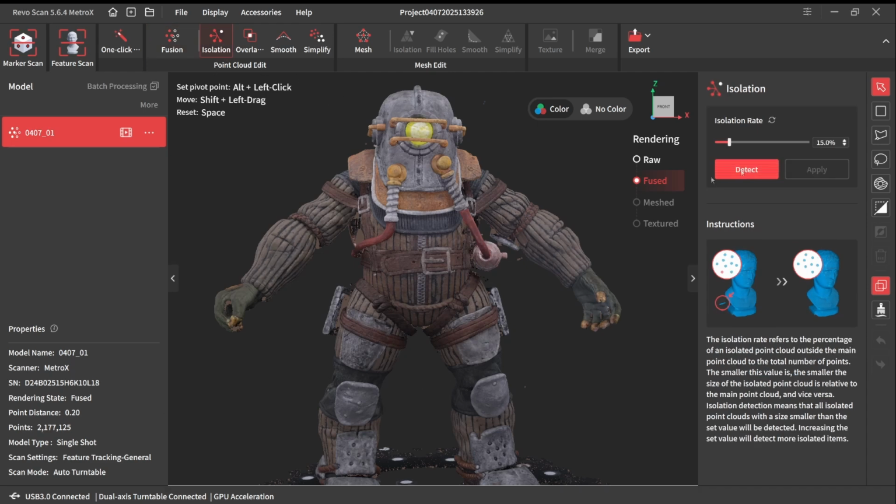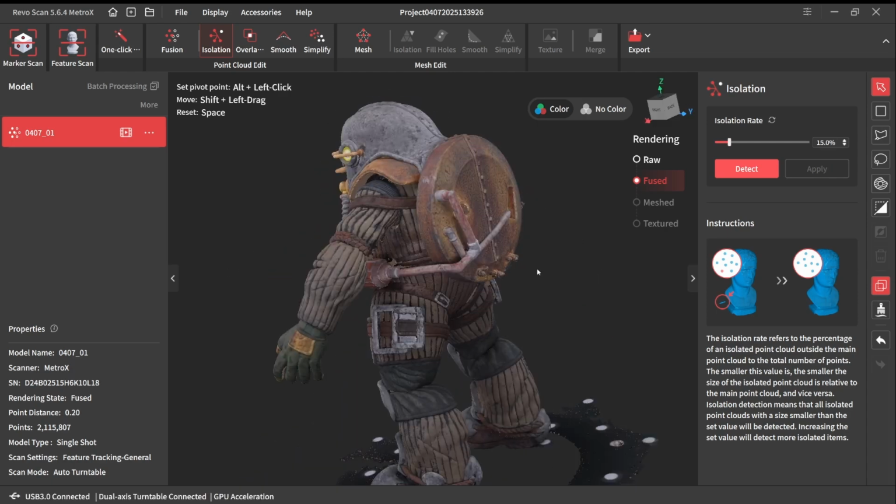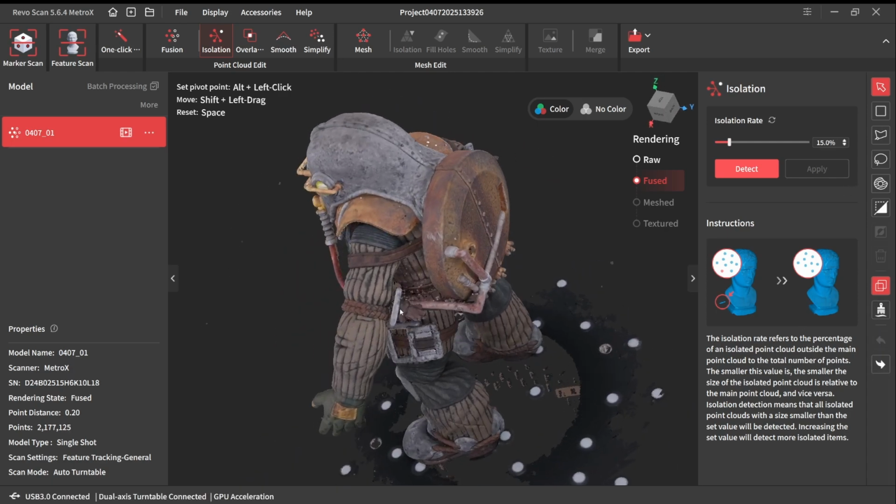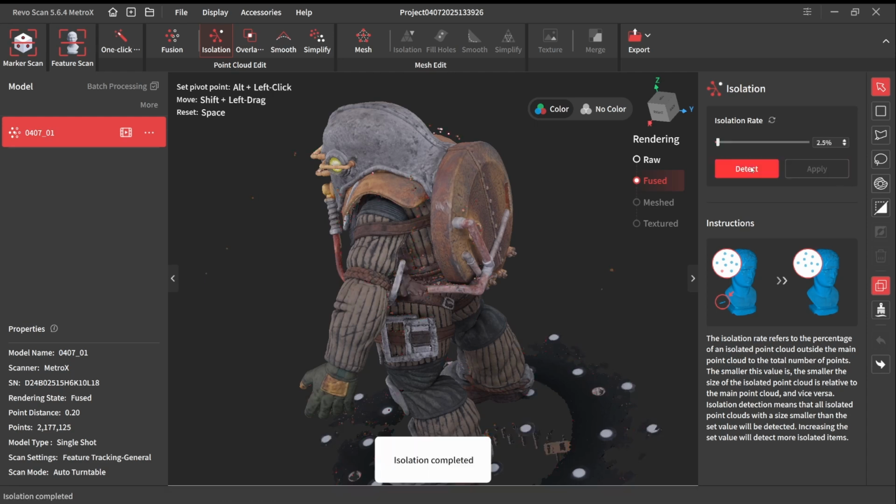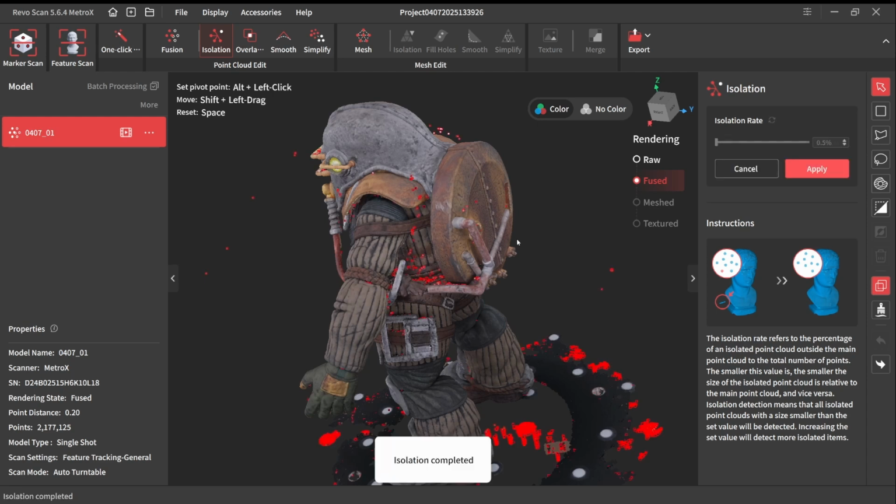Let's do a quick isolation. And this color looks great already. I'm very pleased. Oh, that just deleted part of the model itself. Sure did. It looks like we didn't get this captured. Easy way around that, just bring your isolation down a bit. There we go. Clean that up.